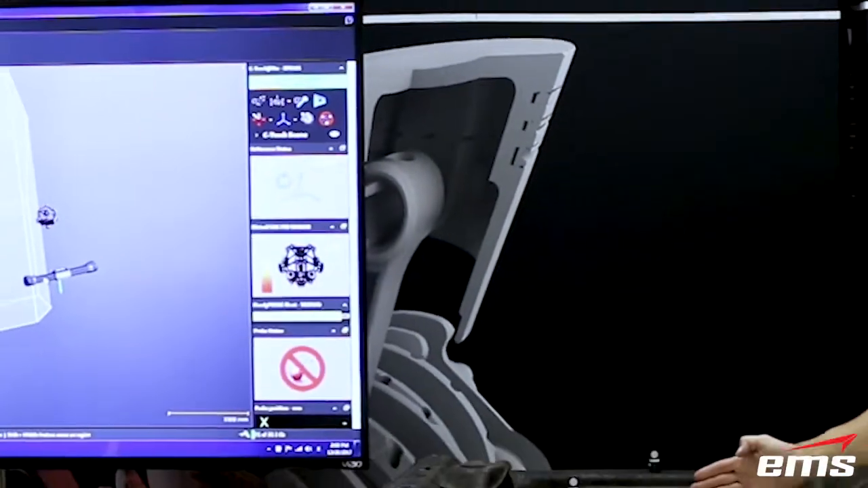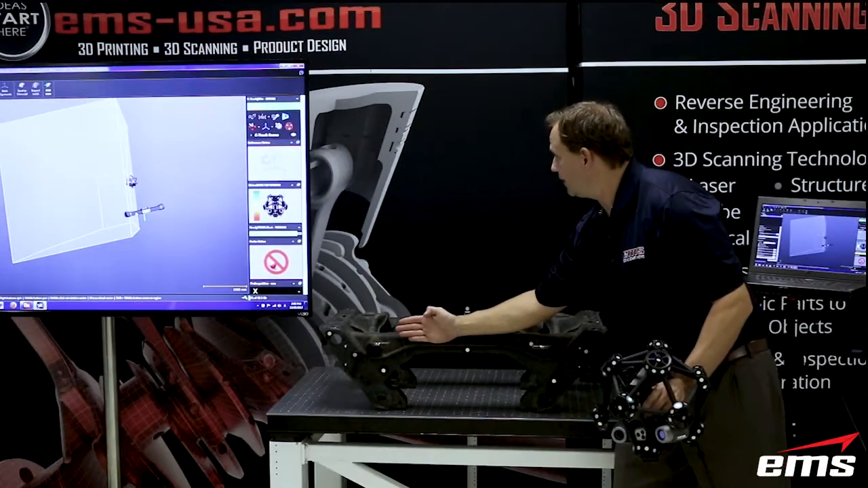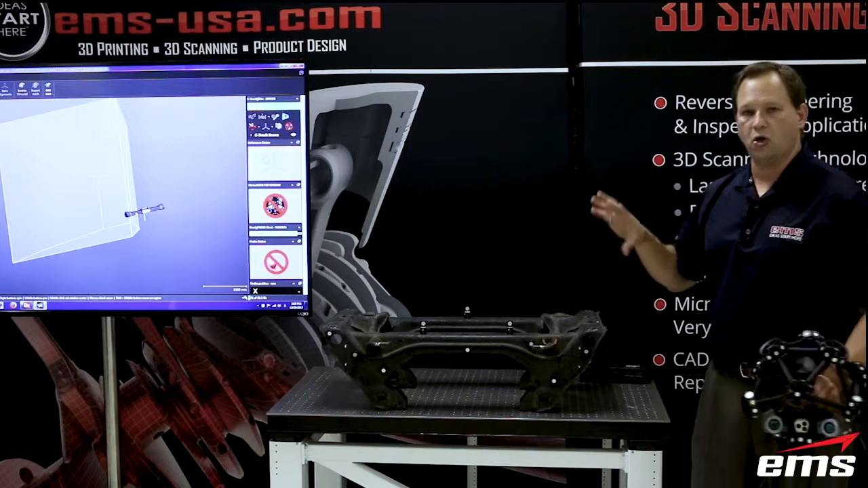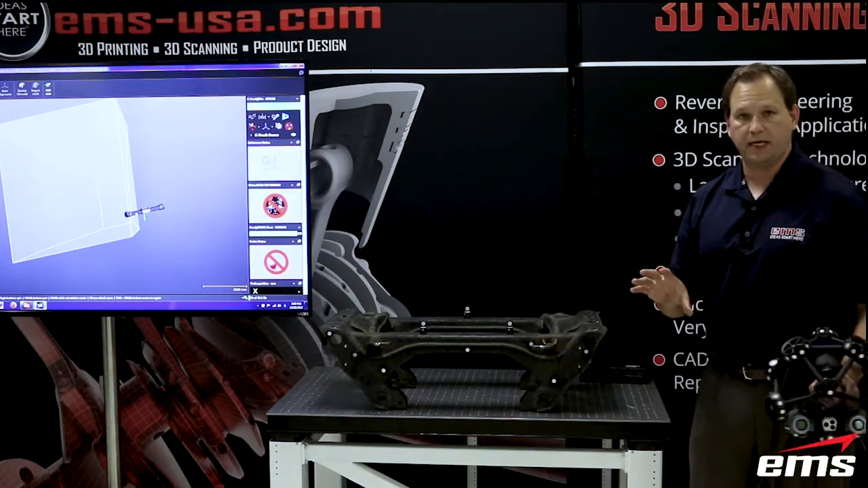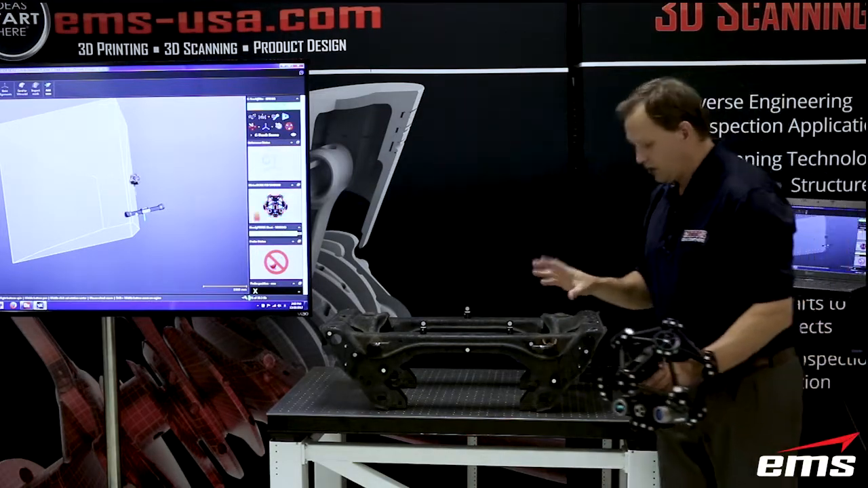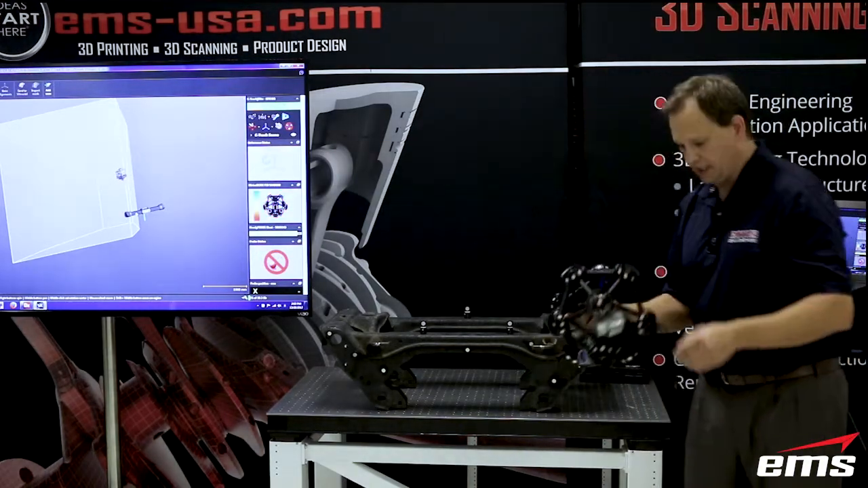So for example, you see there it says 9 of 10, and then 7 of 10, 8 of 10. As long as it can see at least 4 of these targets, we're going to be able to use this dynamic referencing I've been talking about. So let's go ahead and get started and do some scanning, and then show the dynamic referencing.